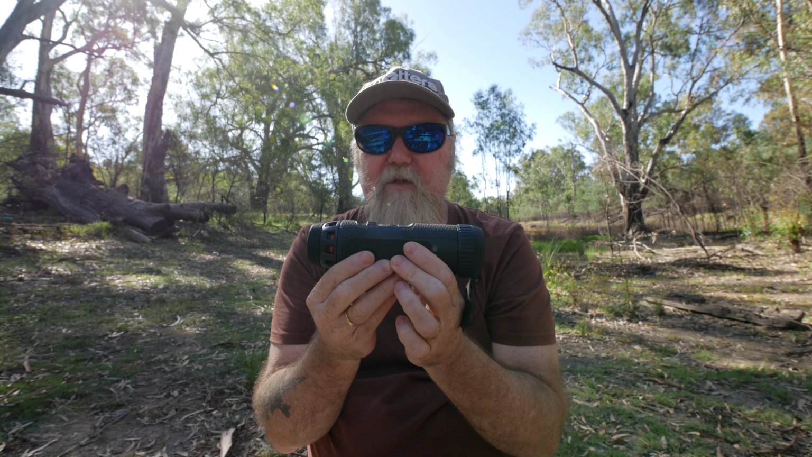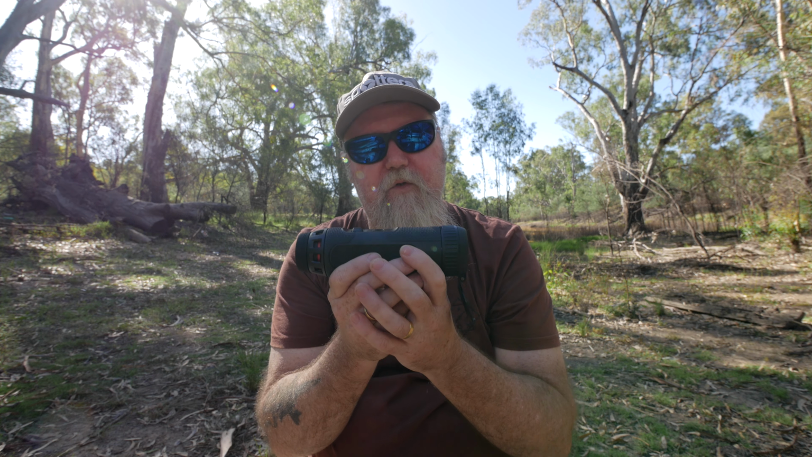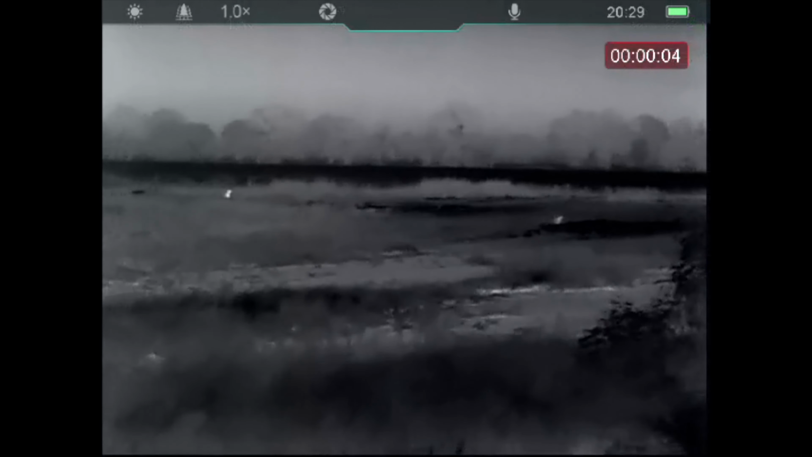At its price point, you're getting quite good performance, a lot more than the older models with the 384 sensor, and it's with a bit of modern trickery and these lovely functions. It's lifted the quality of this one up a lot more than previous models I've used with this sensor. So, scanning around here, you see some rabbits in it there.